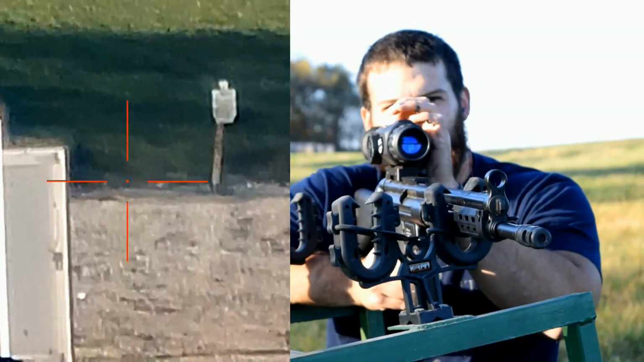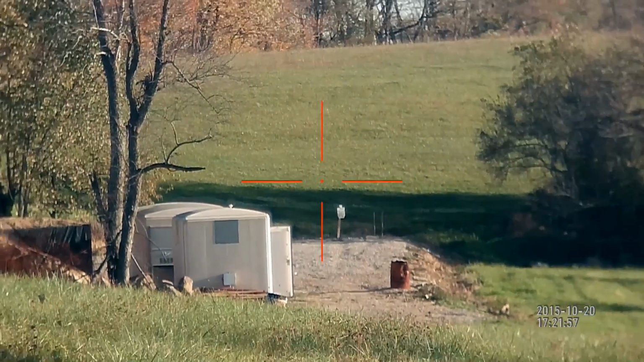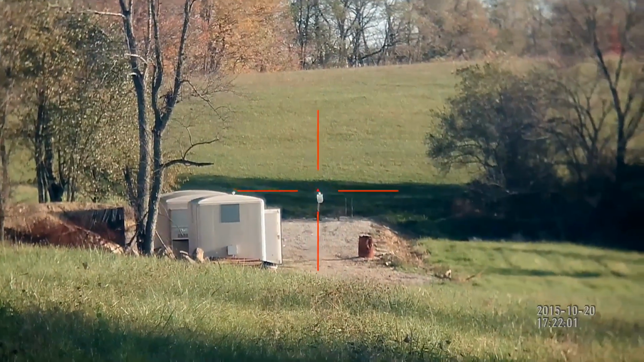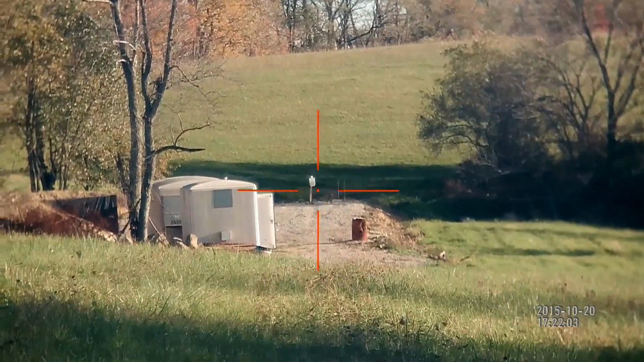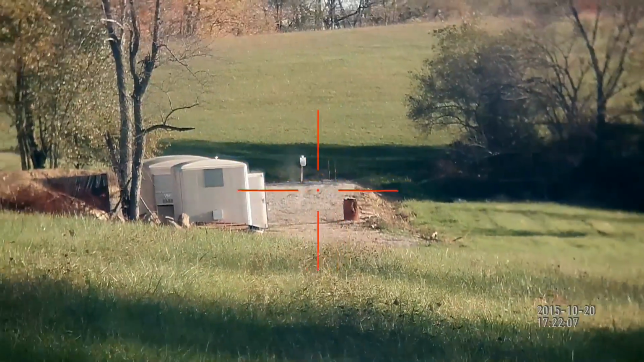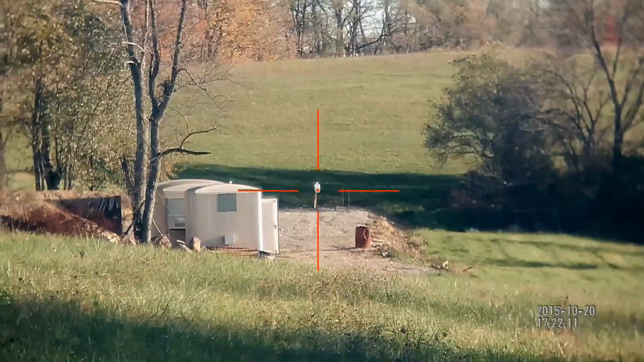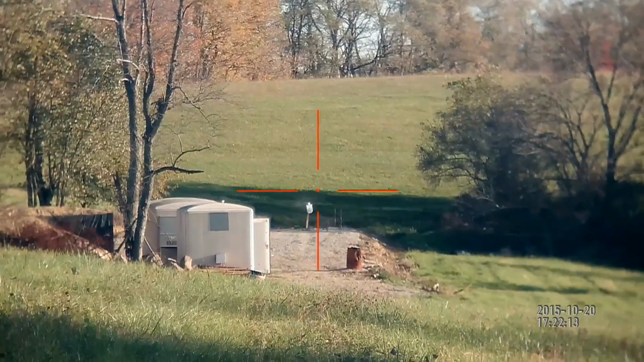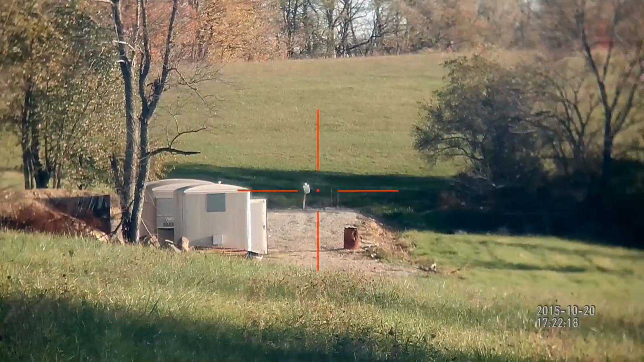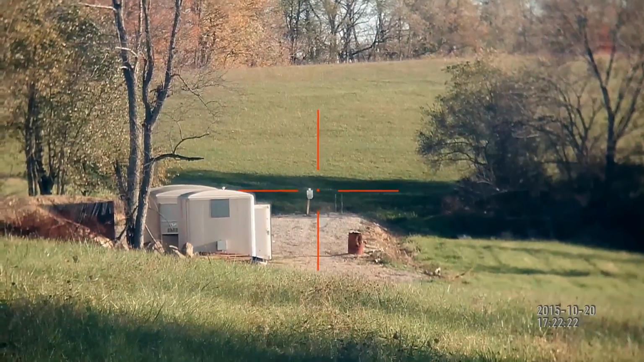Let's back her all the way off, see what we can do. Oh, this is way too much fun. That was totally me. Getting too carried away here.